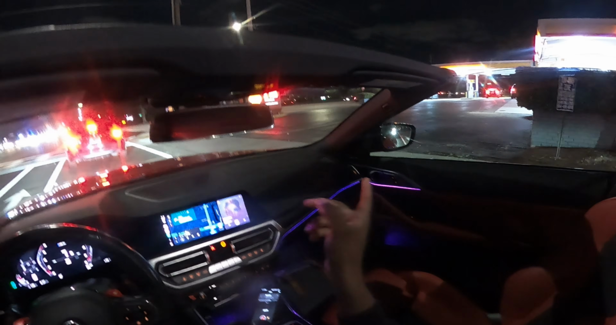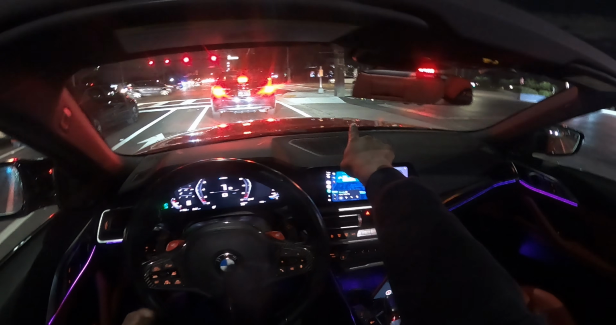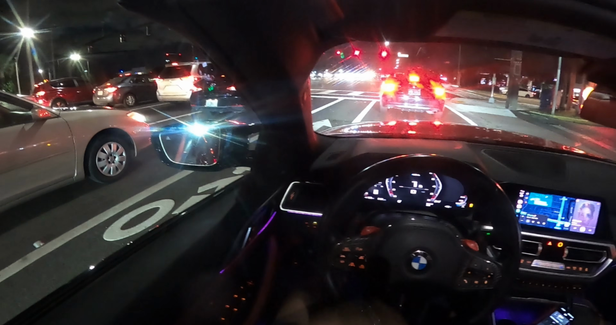The Mustang going through there. He revved it. Come on, bro. You know you wouldn't be able to keep up if you stayed straight. Come on. Ooh, a G80. Nice. This thing is pretty decent on gas.